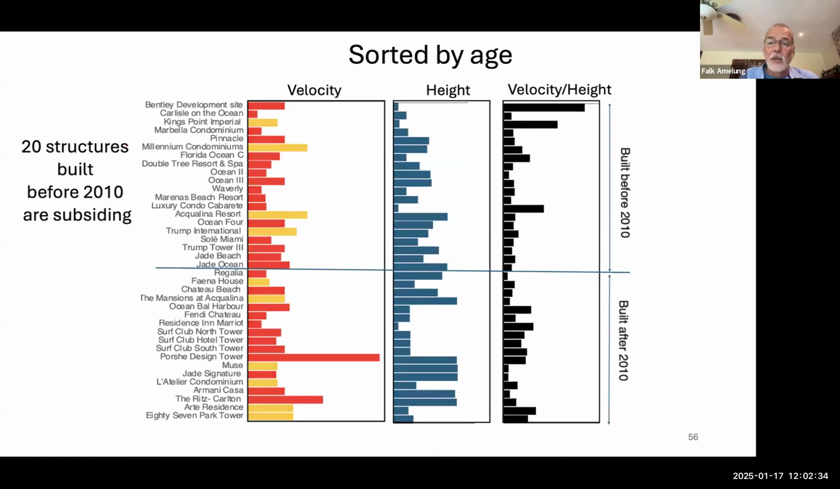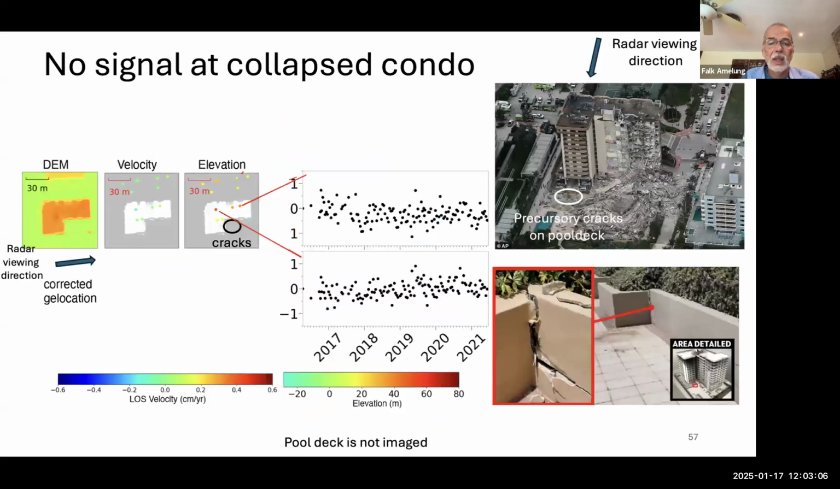What about the age of those structures? What are we looking at? We don't see subsidence only for new structures. 20 of those structures were built before 2010. We have only 7 years of data, but if the subsidence, there's a scale missing, if the subsidence was going on at the same rate, so a couple of centimeters per year for a longer time period, then that's a little bit a reason of concern.